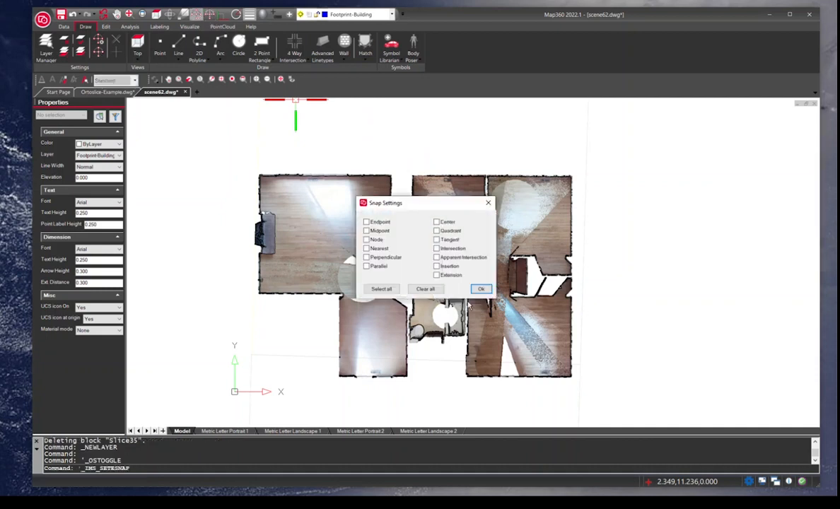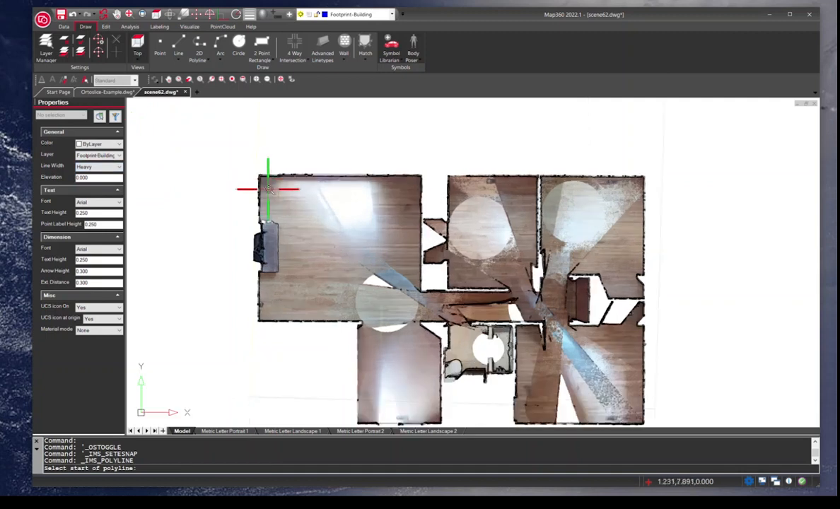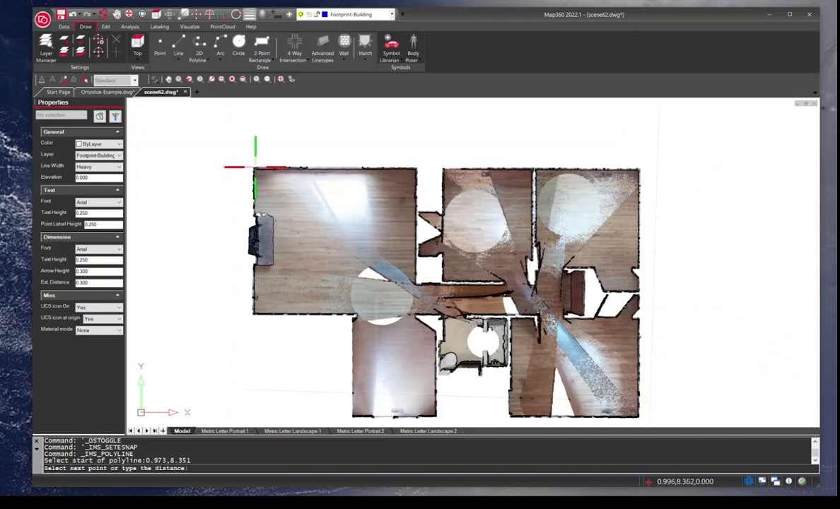I'm just going to make sure my snaps are off here. And I'm just going to freehand draw this. I'm going to make a 2D polyline. I'm going to set my weights to heavy just so we can see things a little bit easier, but I can just simply start my line here.